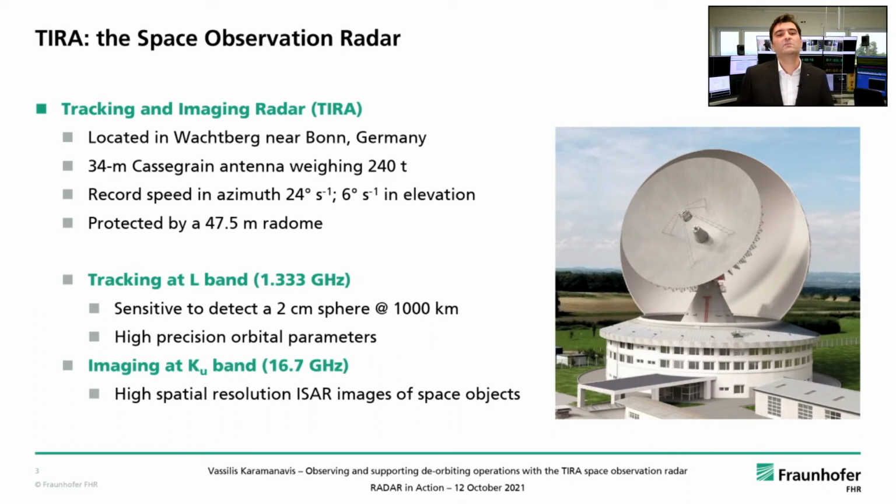So, the Tracking and Imaging Radar, TIRA, is located in Wachtberg near Bonn in Germany. It comprises a 34-meter Cassegrain antenna, which, as I said, with the whole system weighs about 240 tons and holds a record azimuth speed of 24 degrees per second, and the antenna can also move at a speed of 6 degrees per second in elevation. The whole system is protected by a 47.5 meter radome.